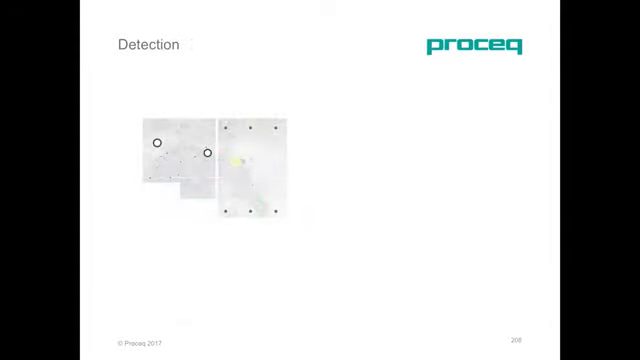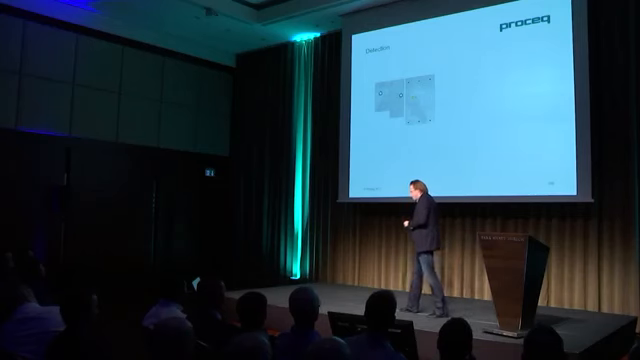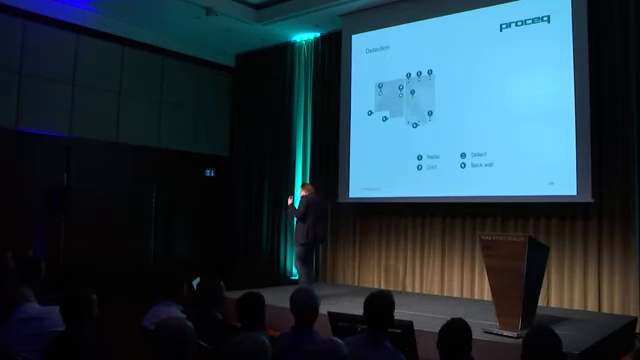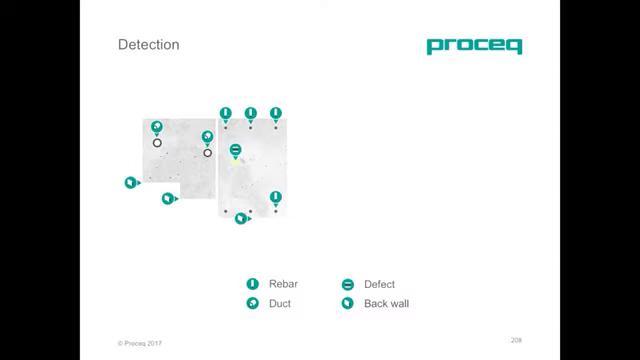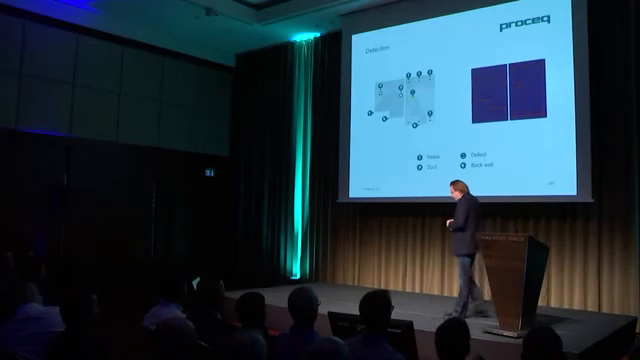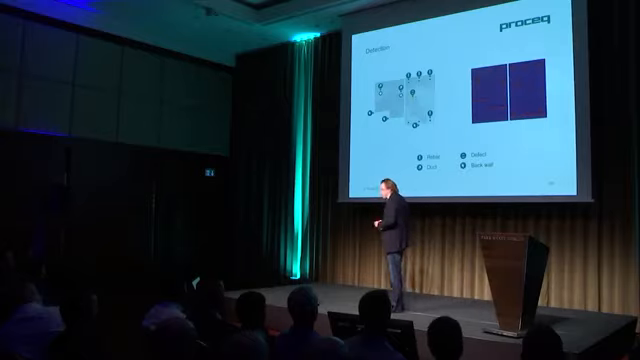Now, what does this mean in the real world? This is a concrete object, a cross-section, and you have many objects in there: rebars, ducts, defects, and the back wall. In an ideal world, the image you would love to get back if you do a scan of something like this would look something along these lines, where you clearly see all the objects and nothing is missed out. Now, if you did a benchmarking with other solutions out there, the reality looked more like this.